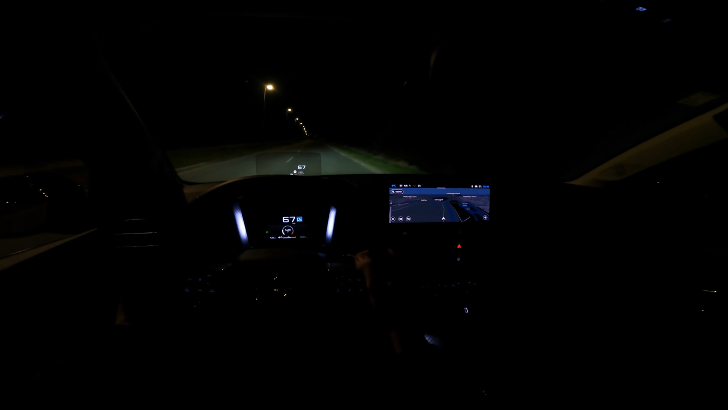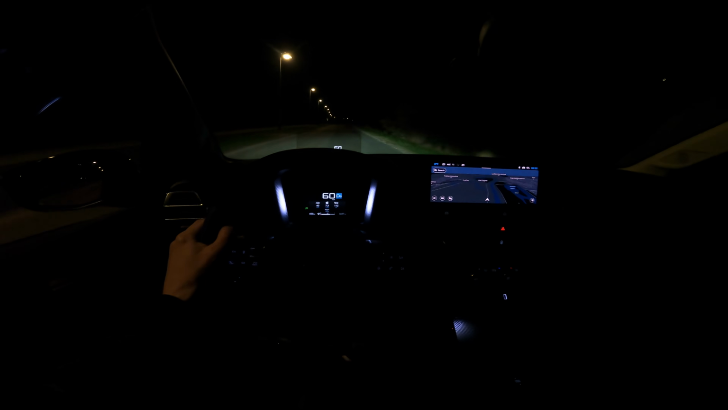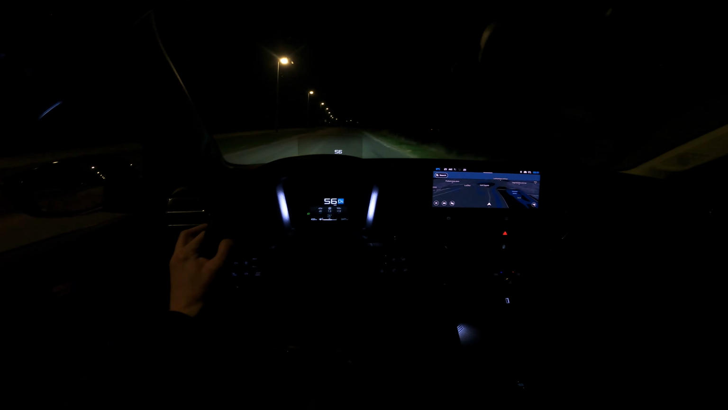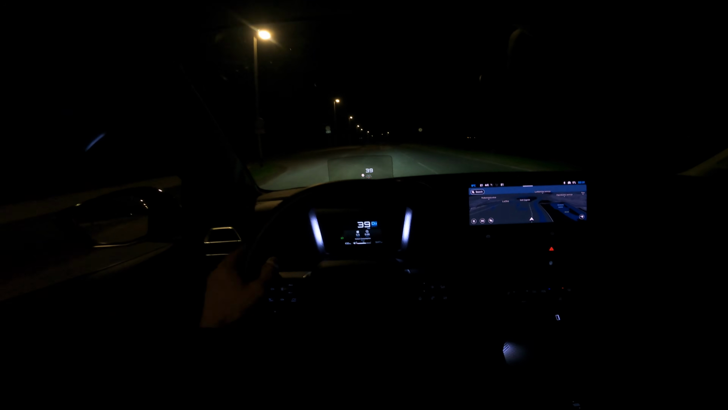I would really like that if I was the owner of this car, because this looks great and this is how it should look. Now, fuel consumption is currently 7.3. When I picked up the car, I didn't reset it. It's 8.7, and a reviewer before me was driving mostly in the city, so you can expect 9 liters of fuel consumption.